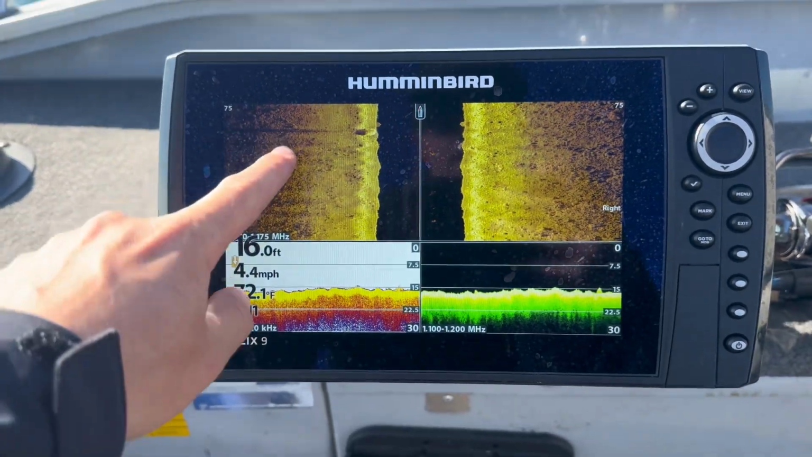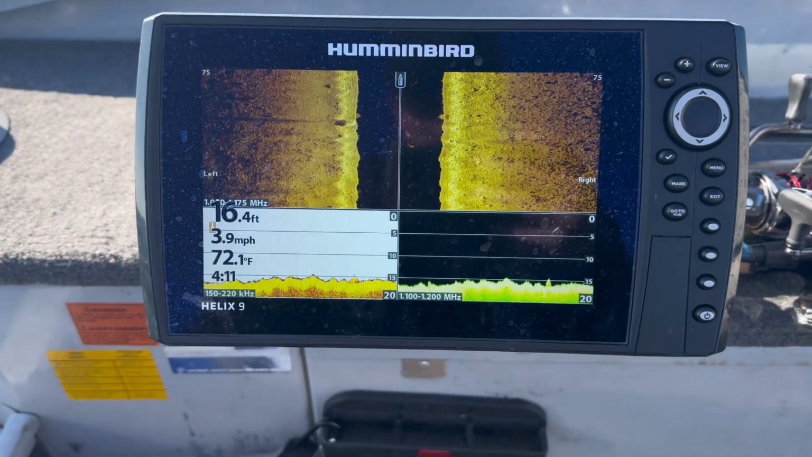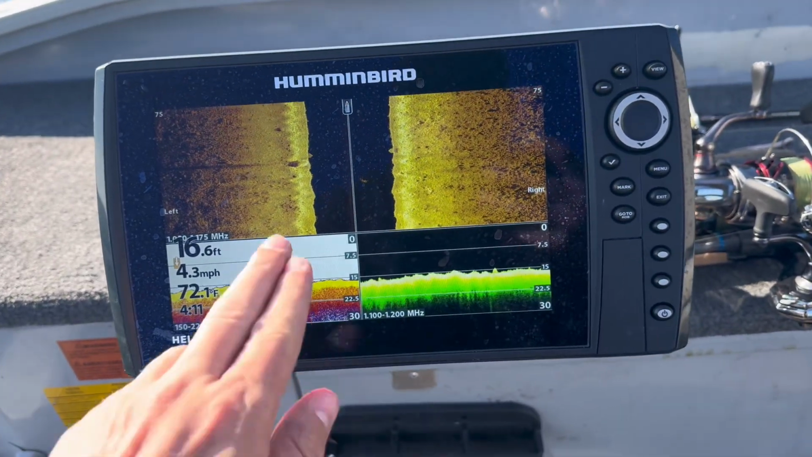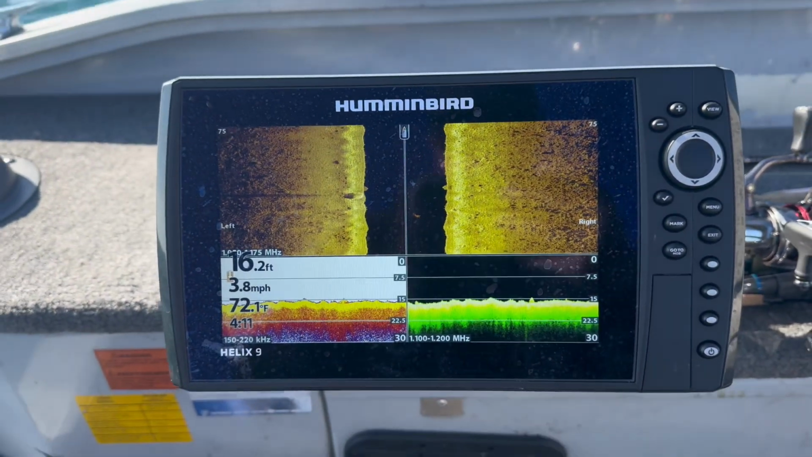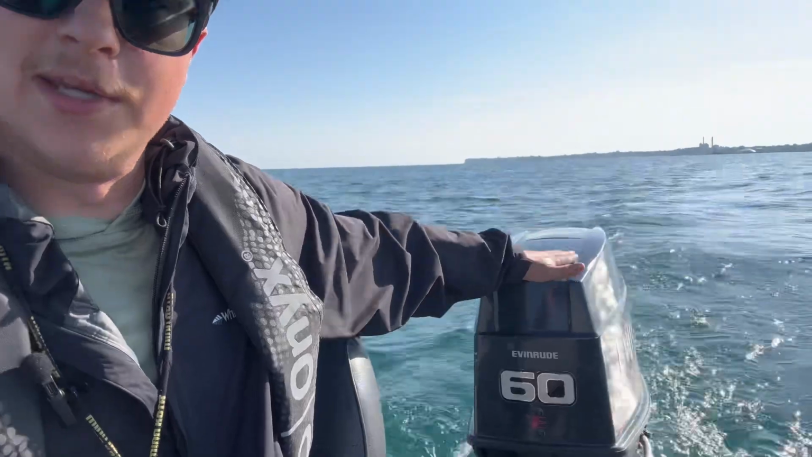I'm using my side imaging, 2D and down imaging. A lot of times you're not going to see these fish on electronics, so mark something like that, spin back around, do it on a waypoint, and check that out. So hopefully you guys can hear me decent, not just hear the big Evinrude back here.